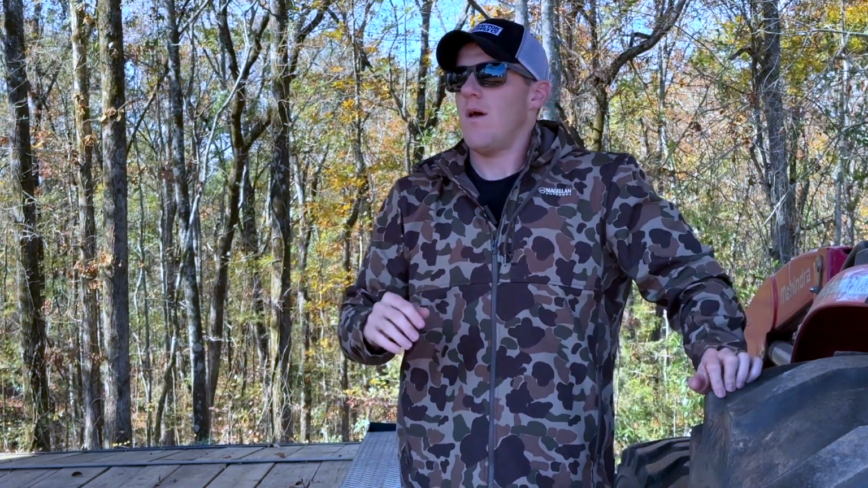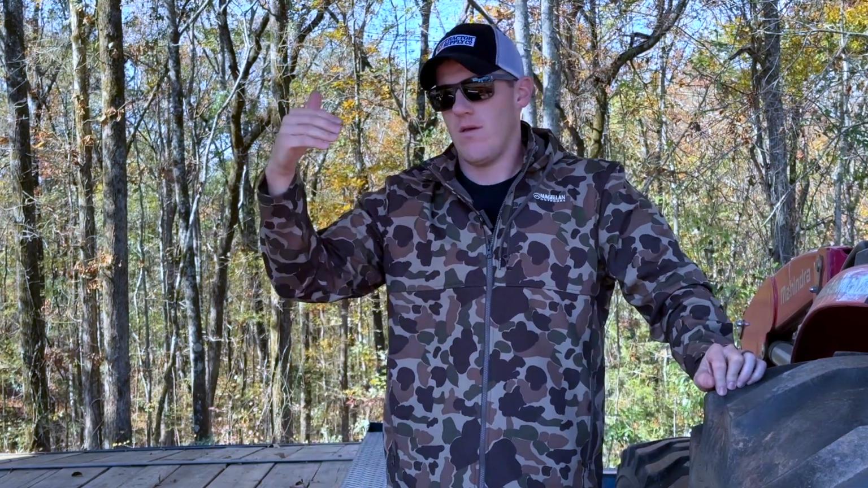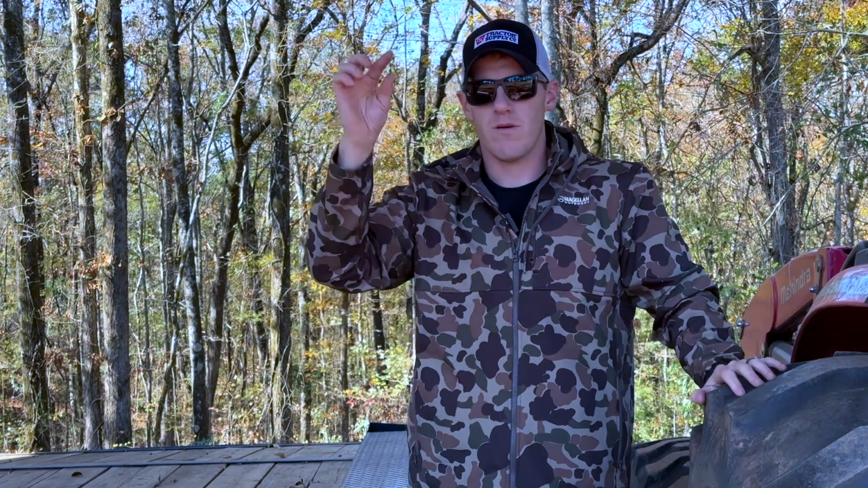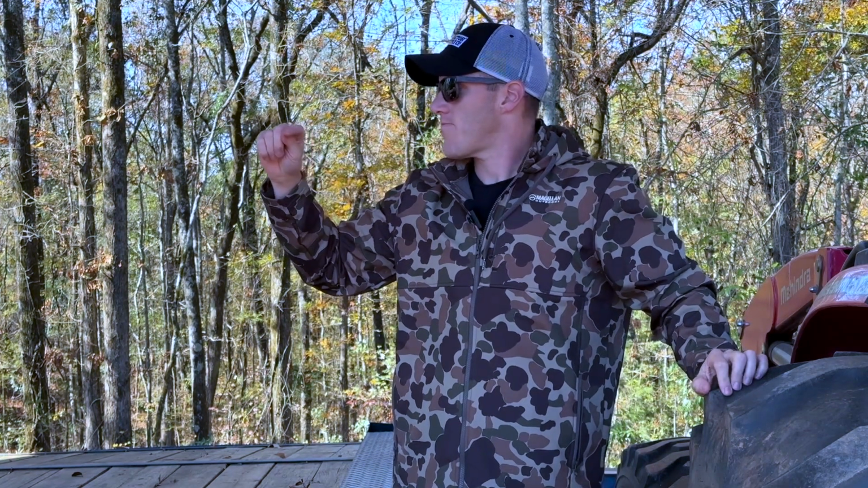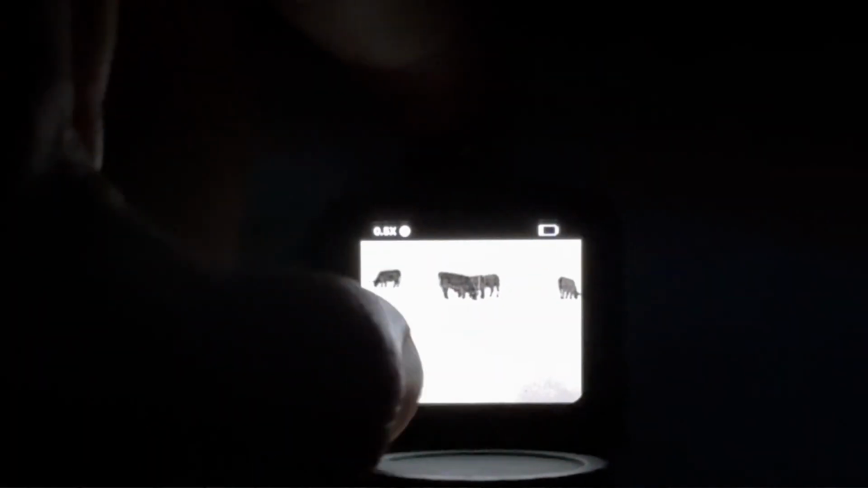I couldn't find any specs on that. A lot of people are asking. I couldn't find where they had them listed. But I will say it can pick up temperatures at 200-300 yards away. I haven't tried it any farther than that. I can pick up birds flying overhead. I can see them on there. It'll pick up the temperature of them. I've seen a target at 100 yards. I've seen cows at 100, 125 yards. I know cows are kind of big, but you can pick up a cow from a long way away.